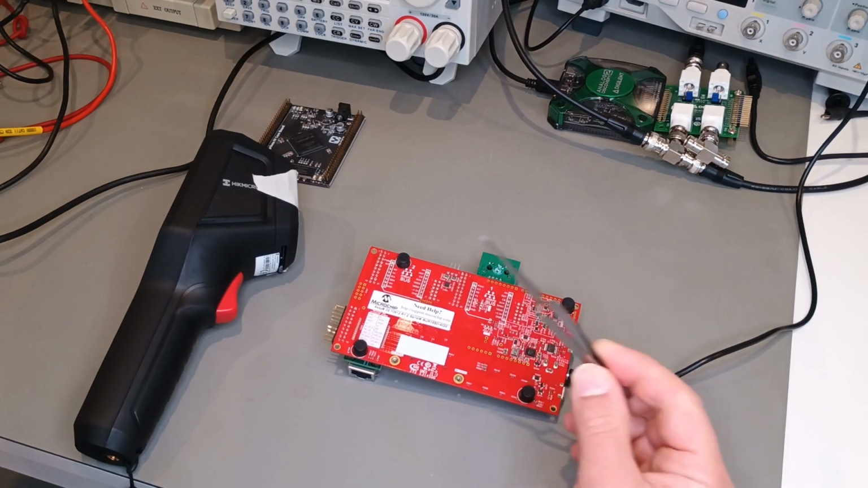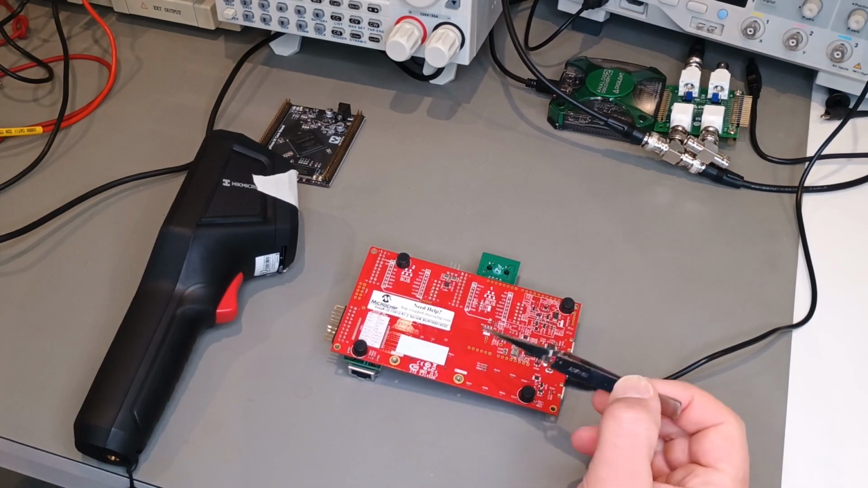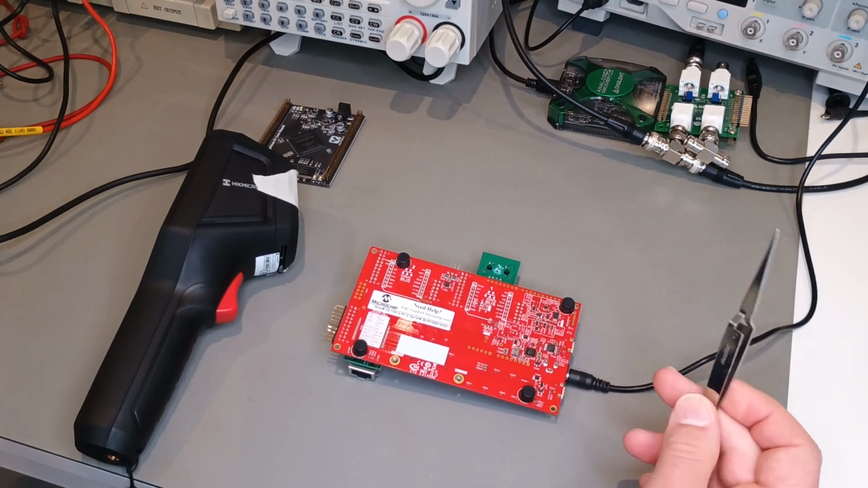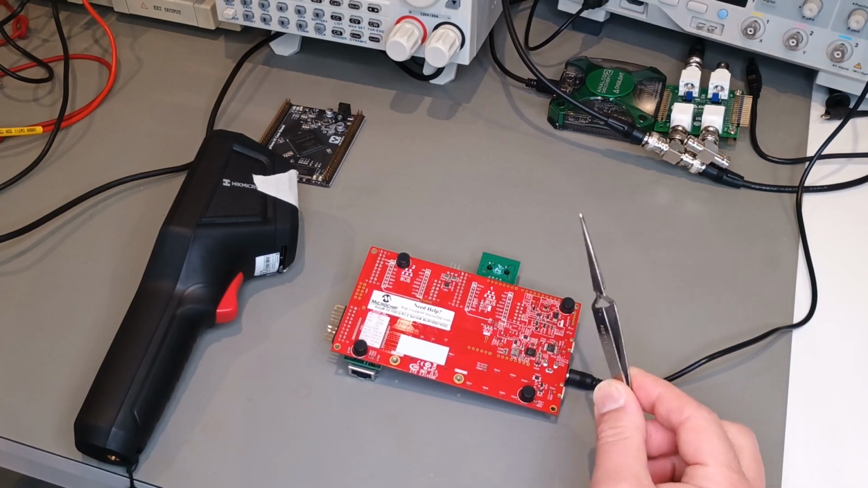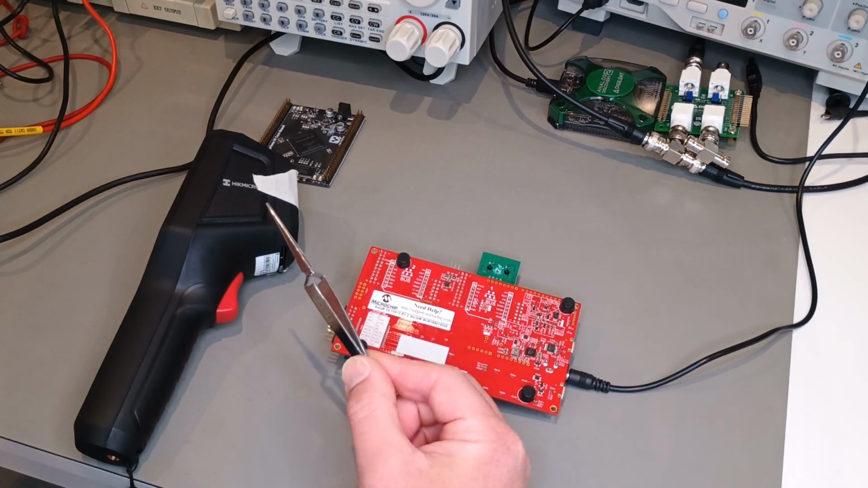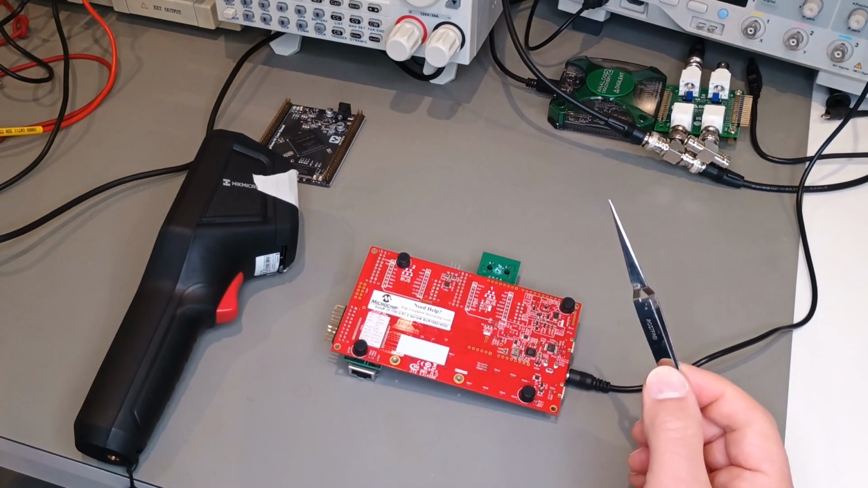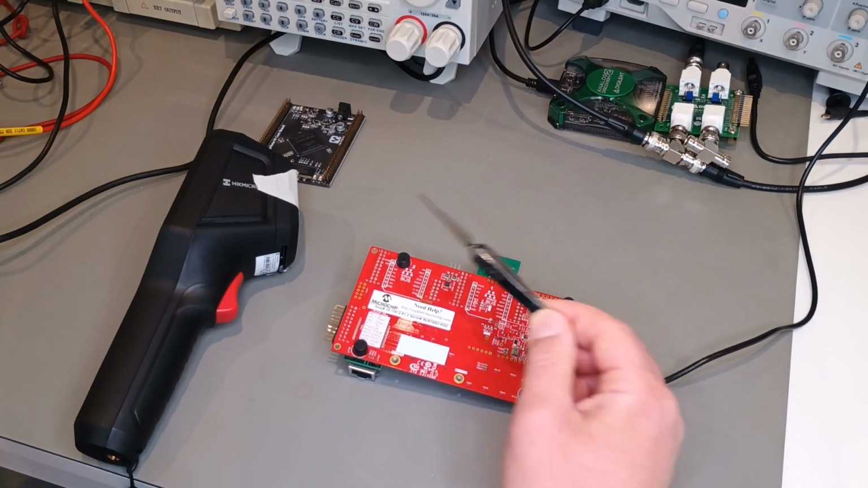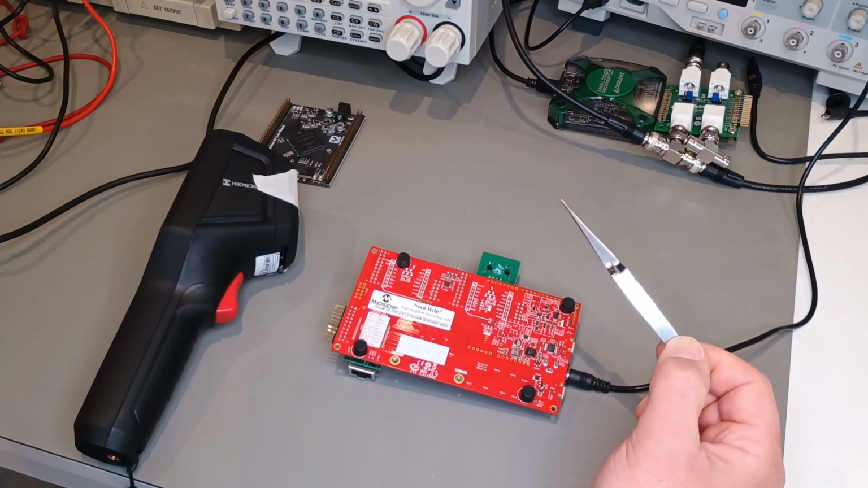So as you can see, they're a great tool for diagnosing boards. They're particularly good at finding shorts on PCBs. If you ever had a shorted component and you just don't know where it is, these can save a lot of time in tracking down those shorts. They're particularly useful for finding shorts in things like multi-layer ceramic capacitors. I've certainly used this tool before for finding those faults, and it's